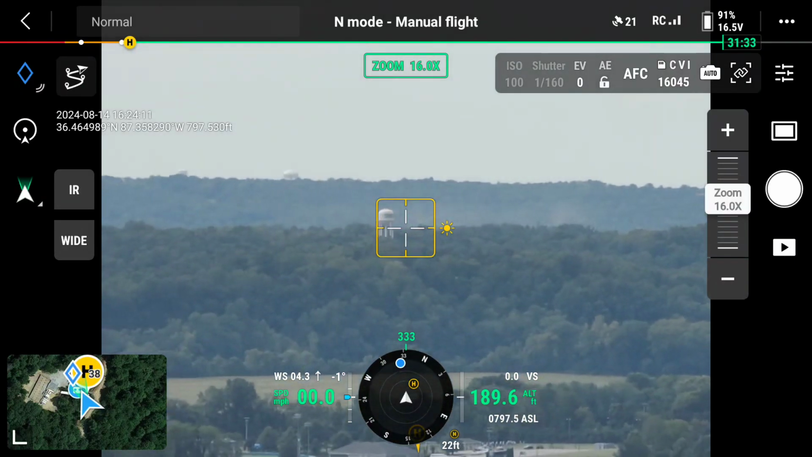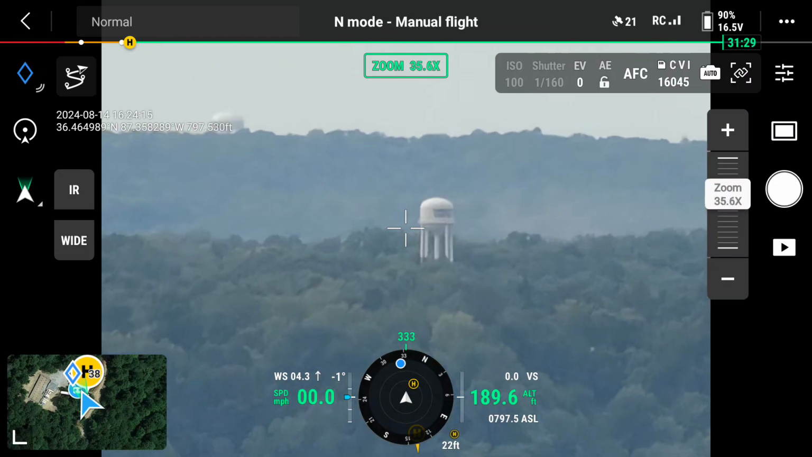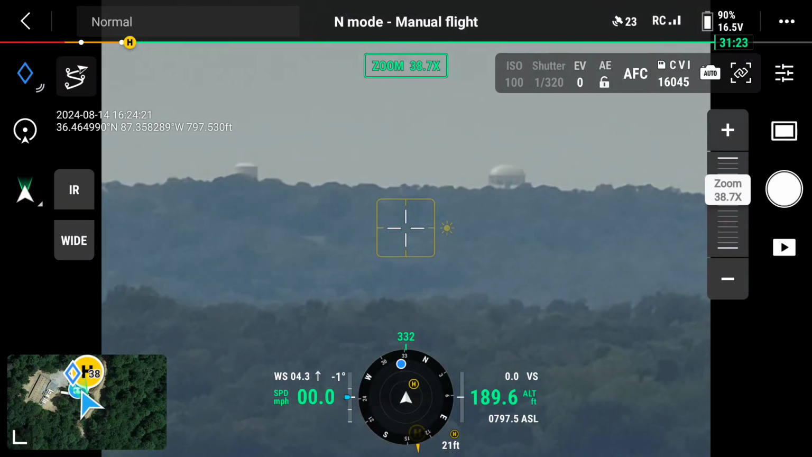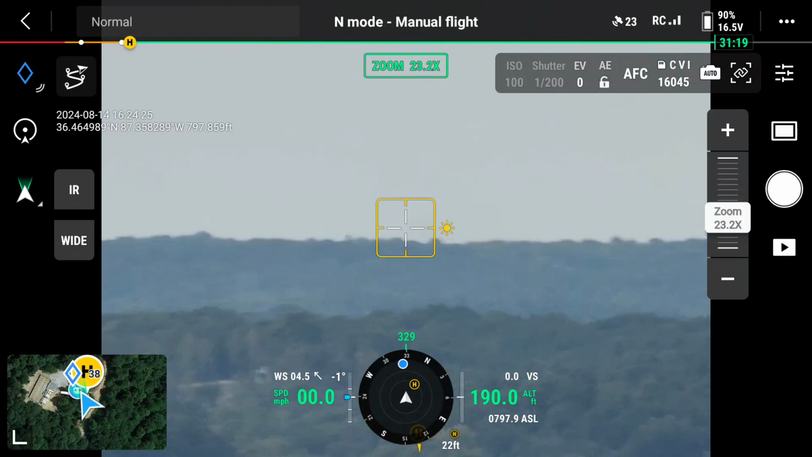Water tower there is probably 3/4 of a mile past there. Those water towers, I'm not sure. Those are out pretty far. I don't know the actual distance to them. Let's see.